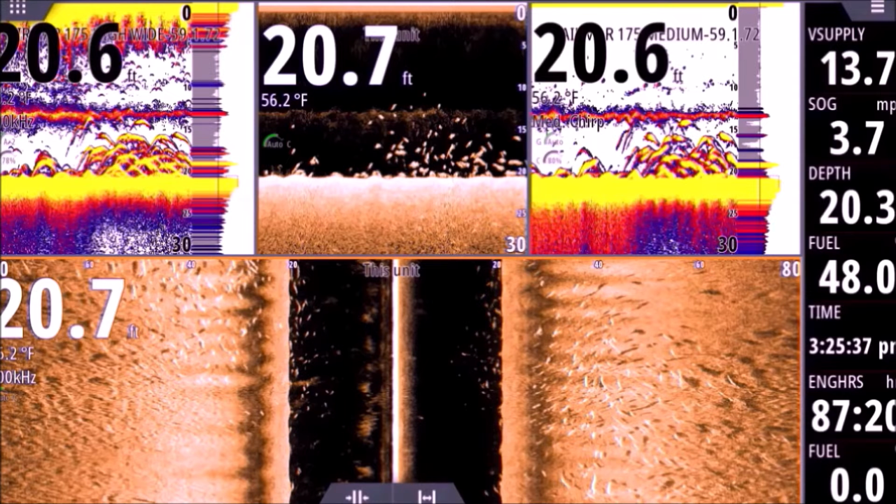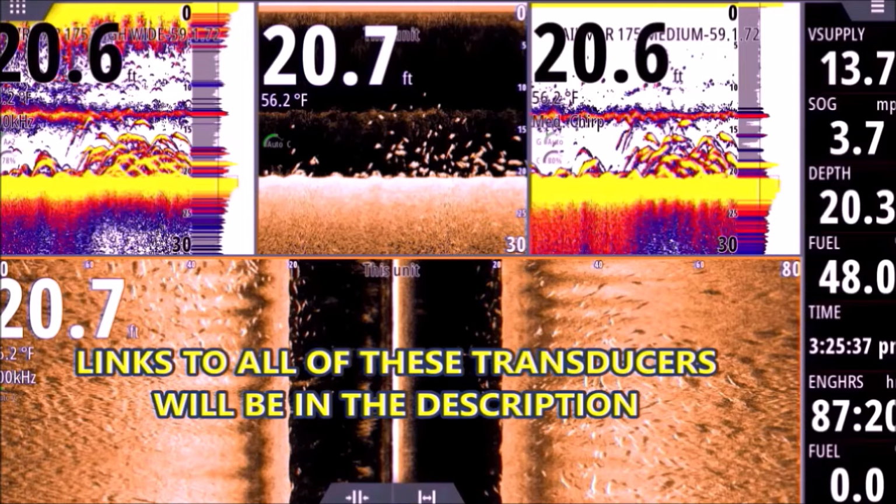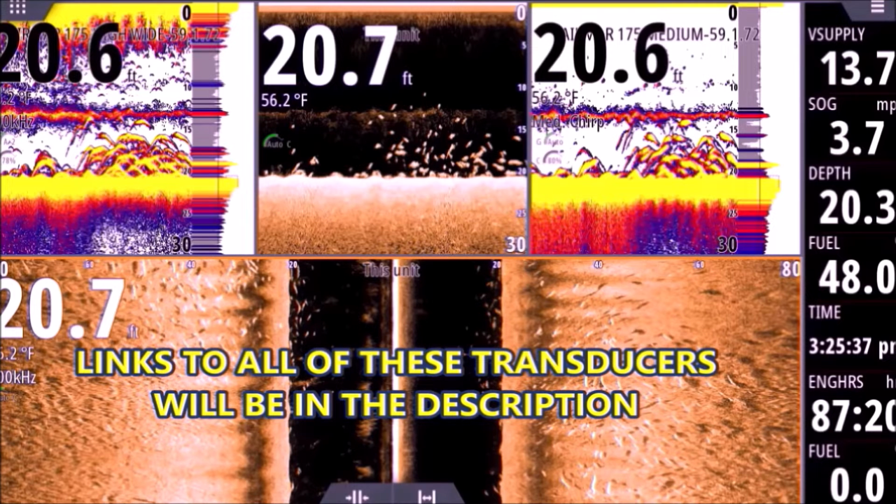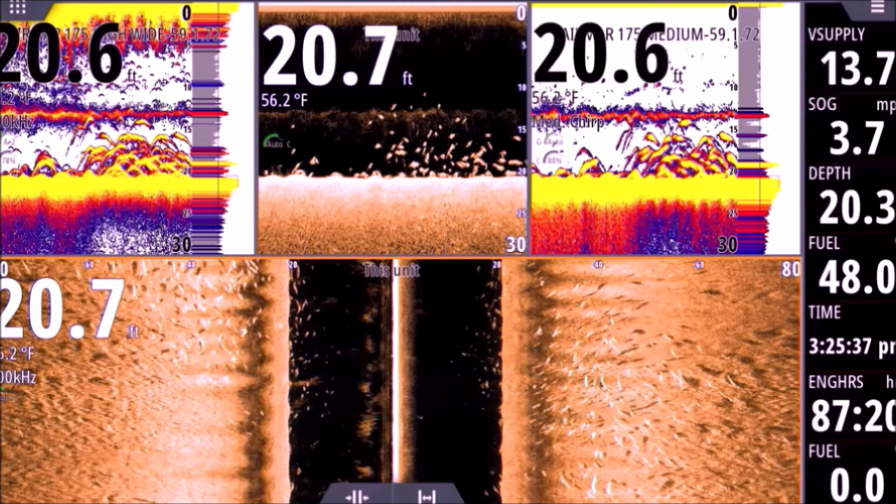But with all those frequencies happening all at once, you notice we're not seeing a lot of noise. Again, that's because of the high quality of these transducers. Even the Simrad active imaging transducer is such a clean transducer, such a high quality unit, that you don't see noise. I don't have any interference filters on. If you've watched any of my other setup videos, you know I hate interference filters. I never turn them on. Even if I get some noise, it's fine. I don't like using my filters.